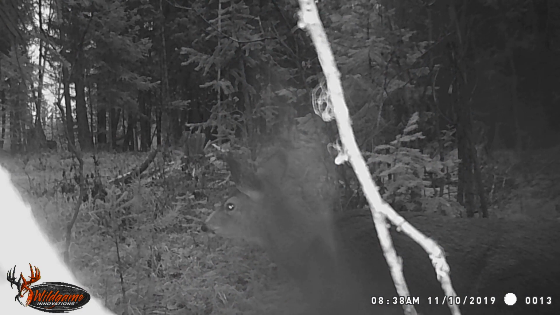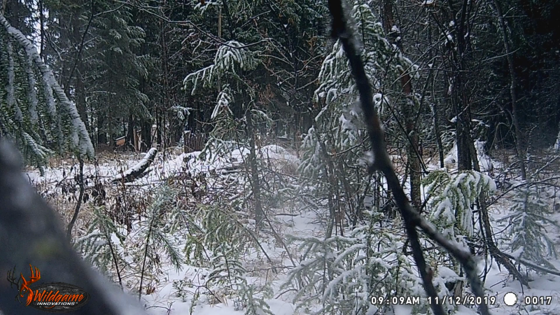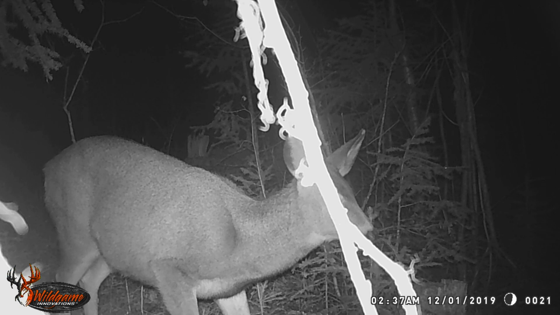And we get quite a few pictures of deer coming through here in November, and I believe into December as well. Now here's our first snowfall captured on the camera, November 12th. And there's a big buck that came through the property. Nice rack on that guy, a doe as well. There's December 1st. We got a doe coming through.